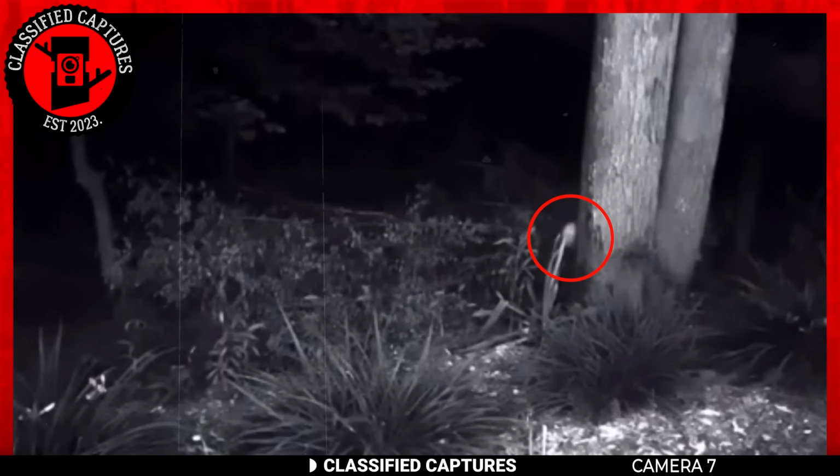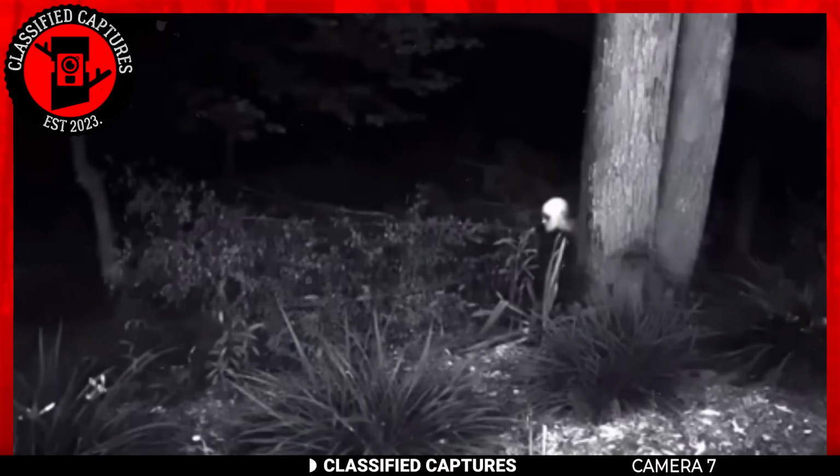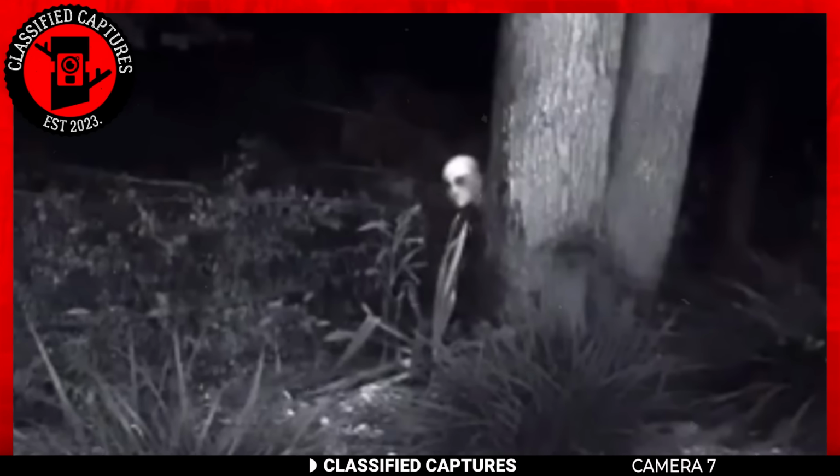Next, we have footage from a trail cam, which appears to have captured something even more sinister. Don't believe me? Have a look. Did you catch that? Emerging from behind the tree, you can see a pale figure's head.